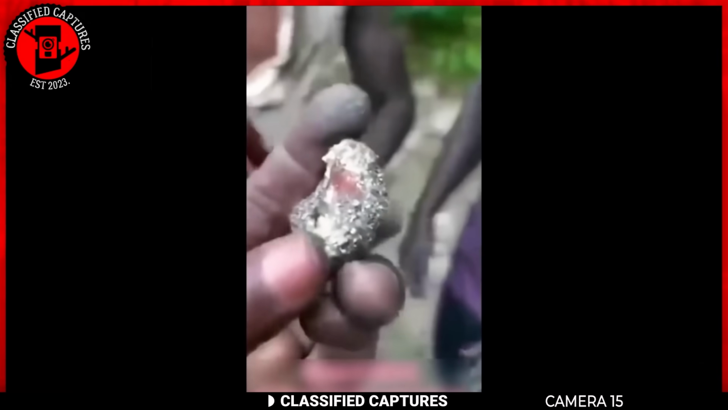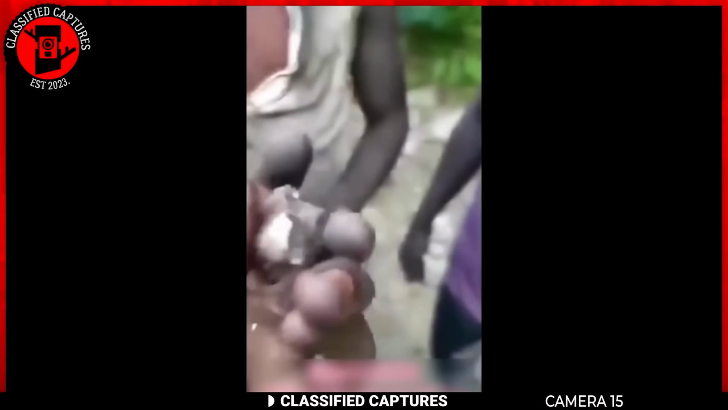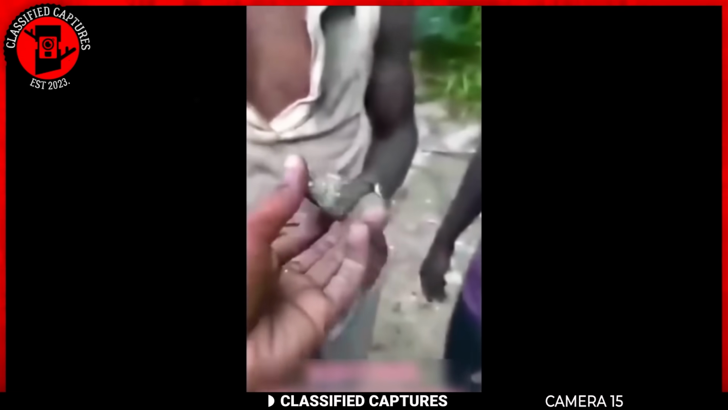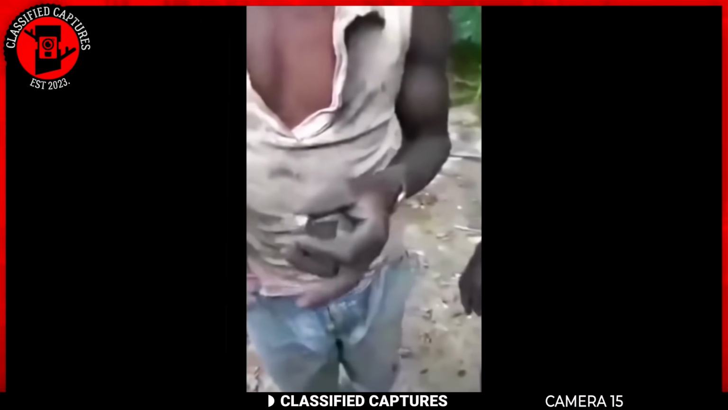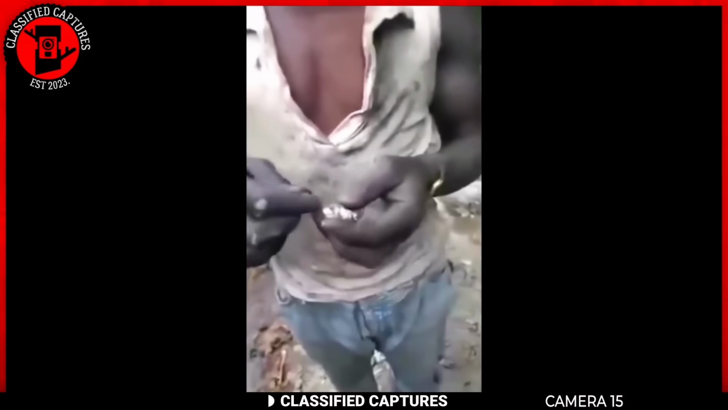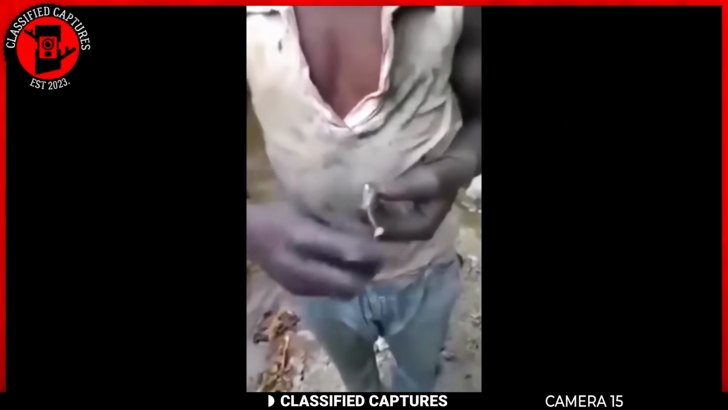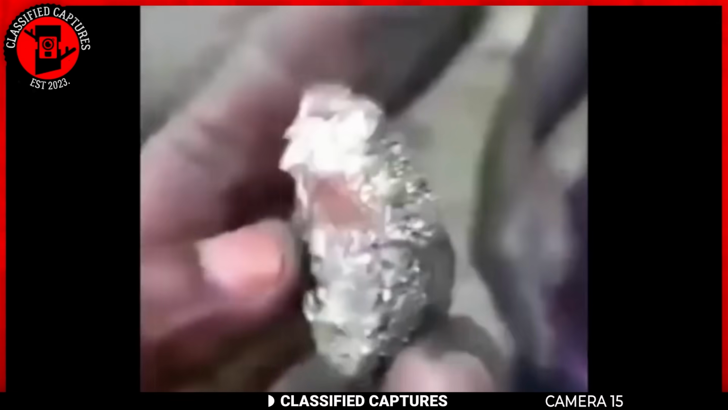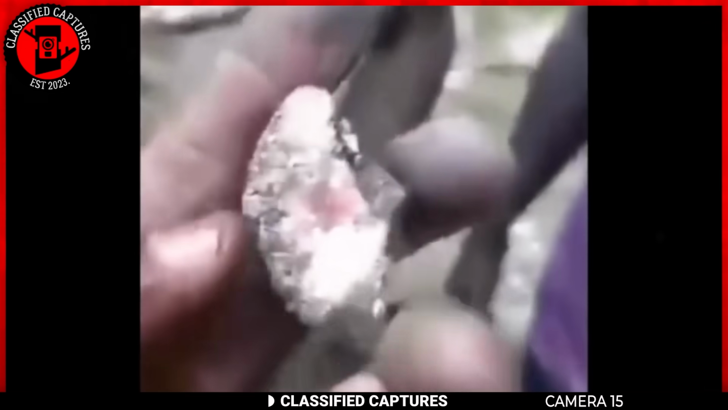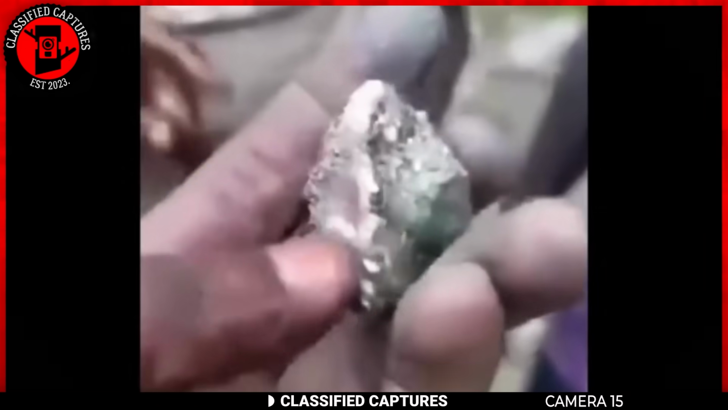Well, buckle up for a shockingly electrifying discovery. These intrepid explorers from Africa stumbled upon a rock that's not your run-of-the-mill geological find. As they closely examined this peculiar specimen, it became clear that there was more to it than meets the eye. First off, let's talk about its appearance. This rock, sporting a distinctive silverish hue, immediately draws attention.